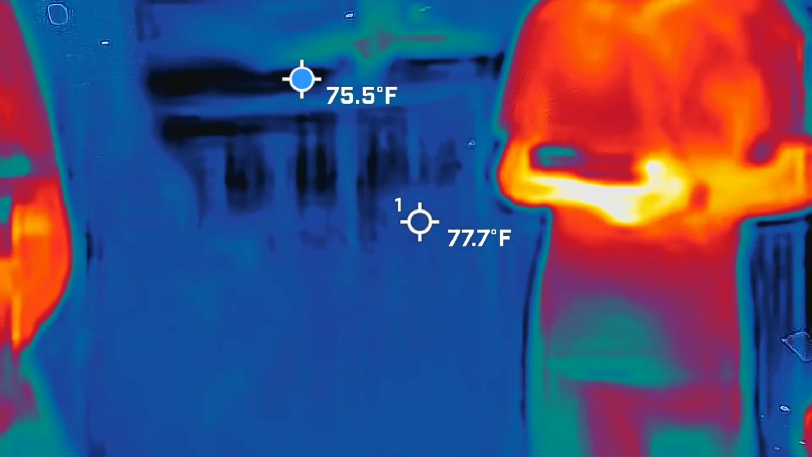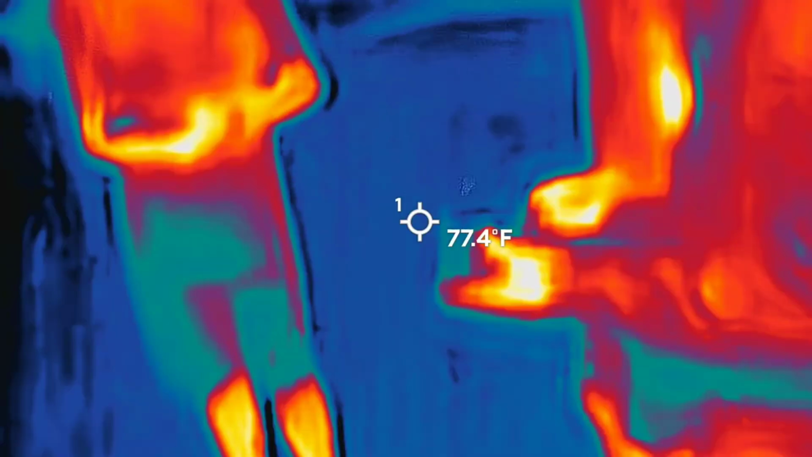So let's get over to them, because it looks like they've already put all their gear on, and I did not want them to do that yet. So let's go get them out.